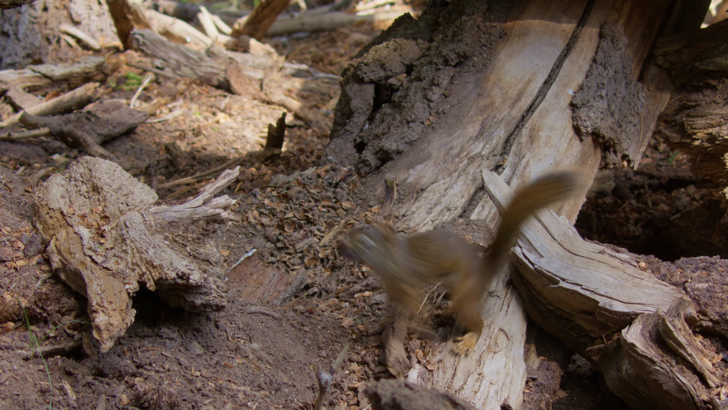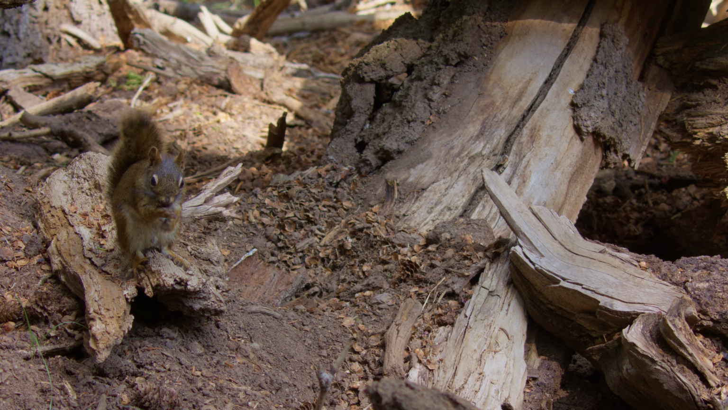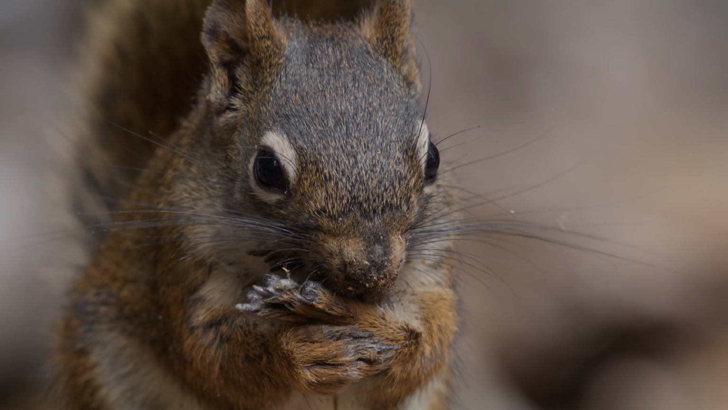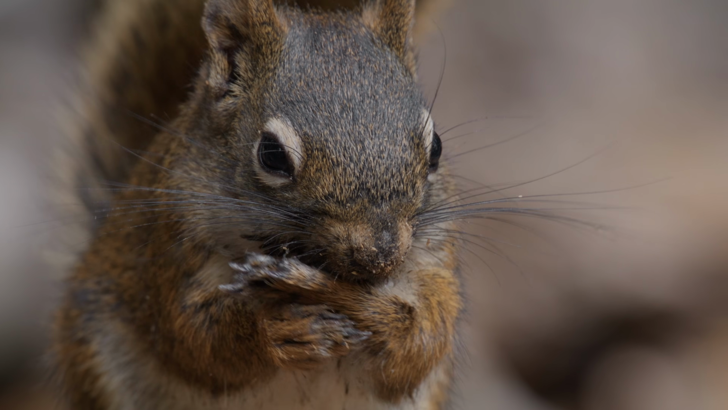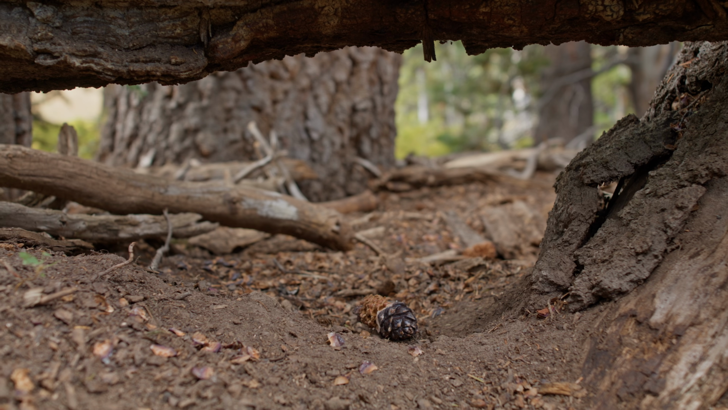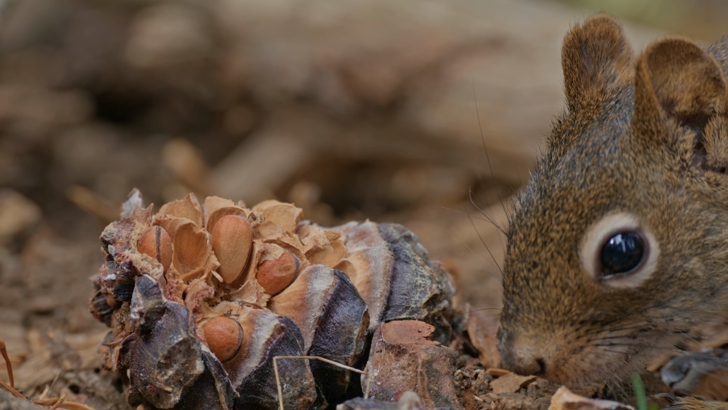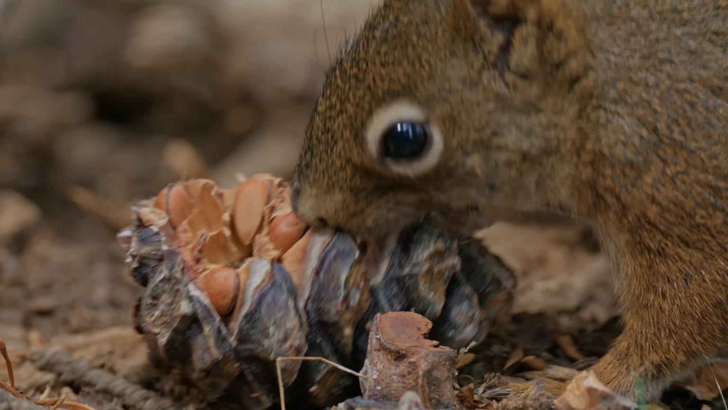If you pick one up, the first thing you'll notice is just how sticky they are. The resin is like getting super glue all over your fingers, and they spend a lot of time just trying to clean it off. Sometimes they bring whole cones back and cache them. Other times they take individual seeds and then bury them one at a time.